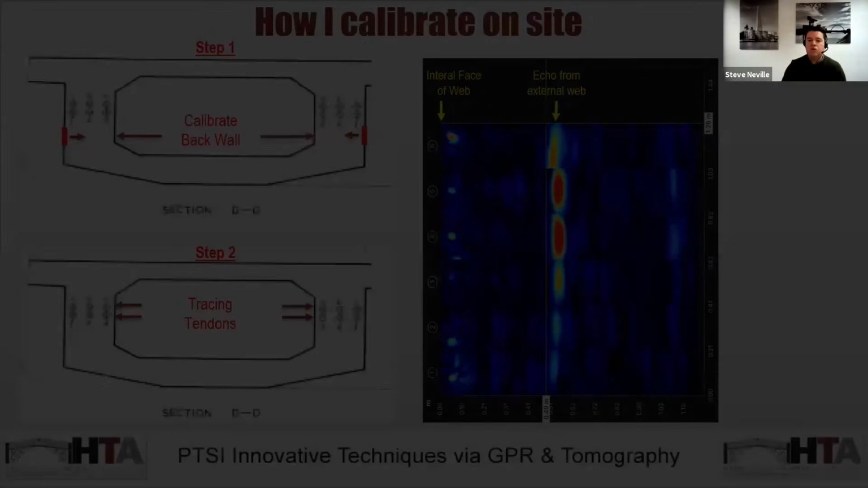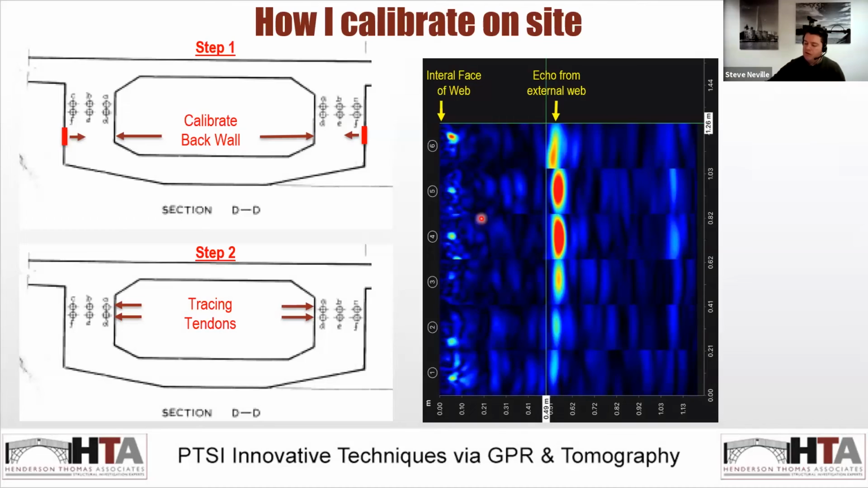locations to home in and do our opening up works. So rather than just having a specification saying open up here, here and here, we can then trace and scan the tendons and go in at locations we feel there's a higher chance of there being a defect. I'm just going to take you through a project that we've carried out and the processes that I do on site to get the results that we need.